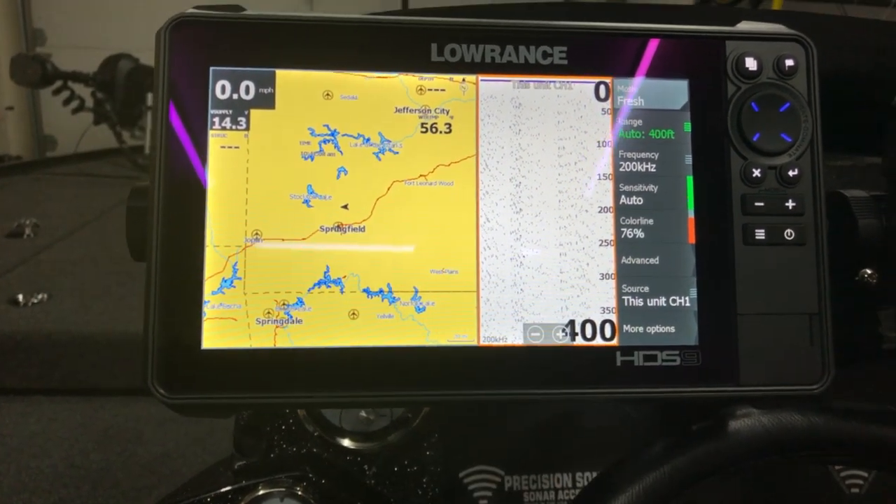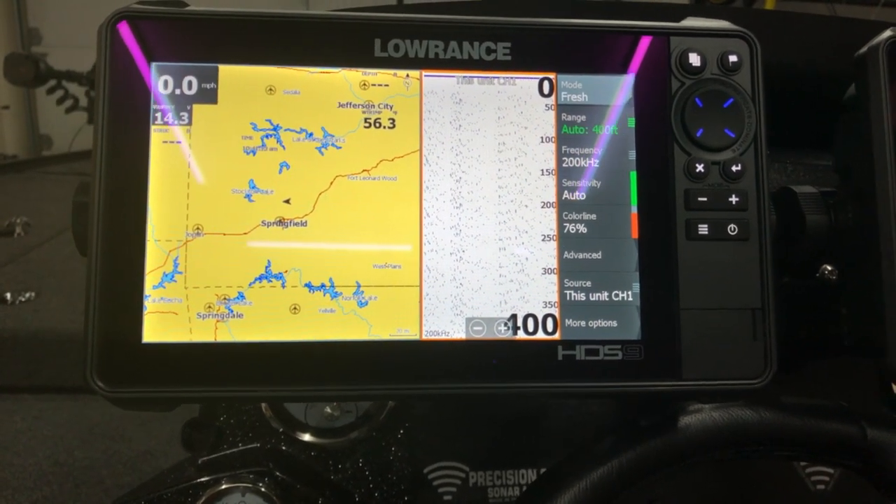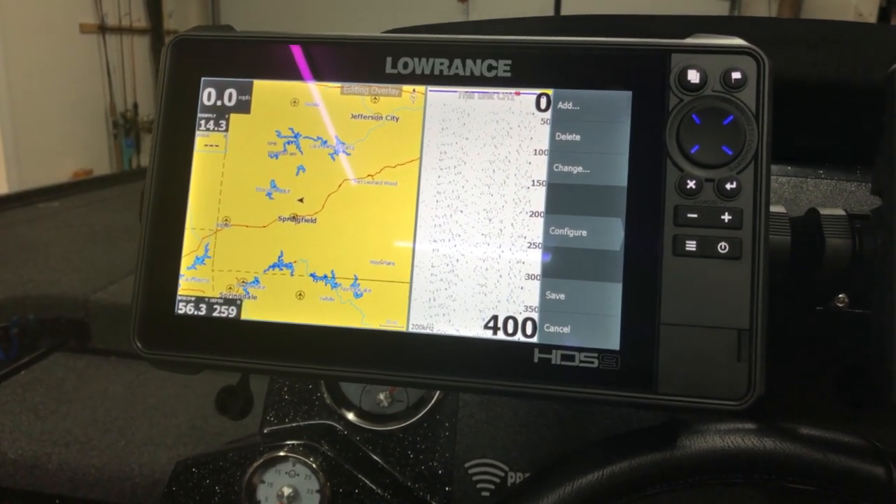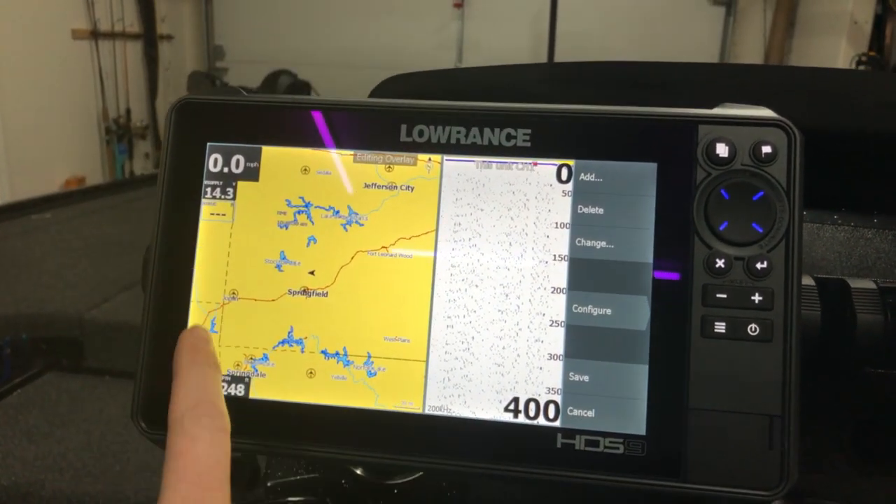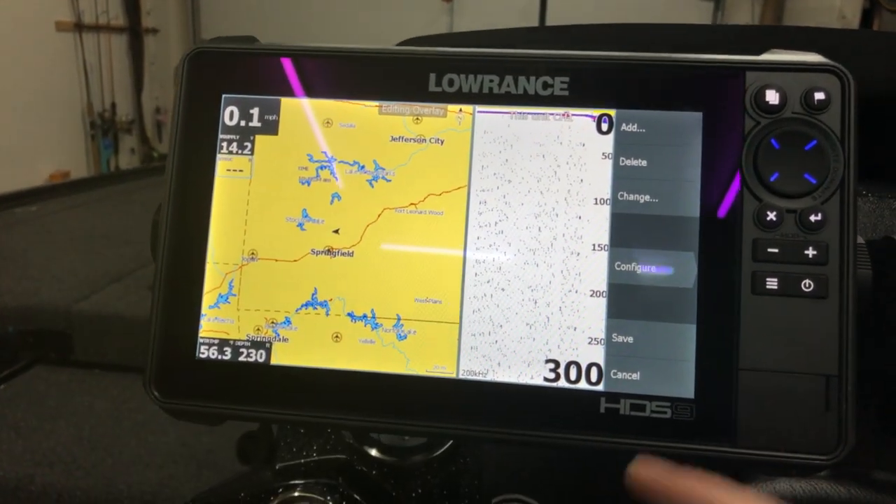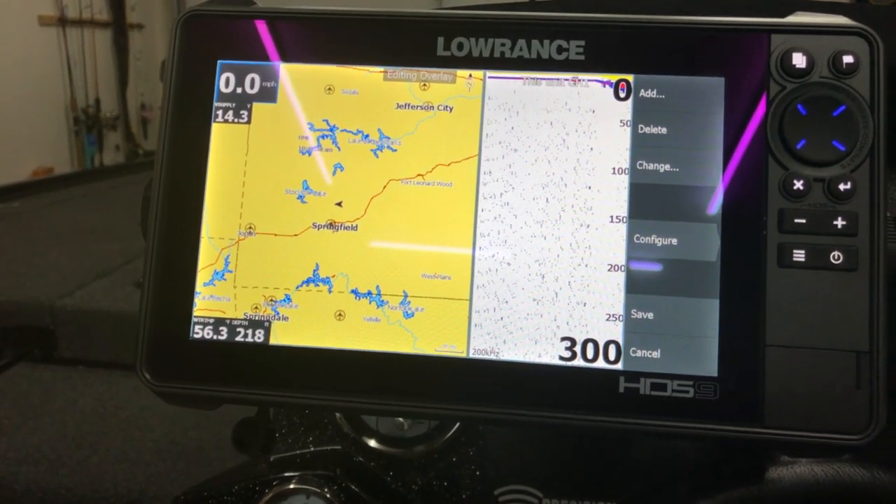And now my settings are set up how I need to see them, what I need to see them, and what I'm looking at while I'm driving down on the water. Now, as I look at this unit, I notice that maybe I've got structure and depth up here twice. So I'm going to go ahead and select the one that I do not want there. I can simply hit delete, and that takes that off the screen.